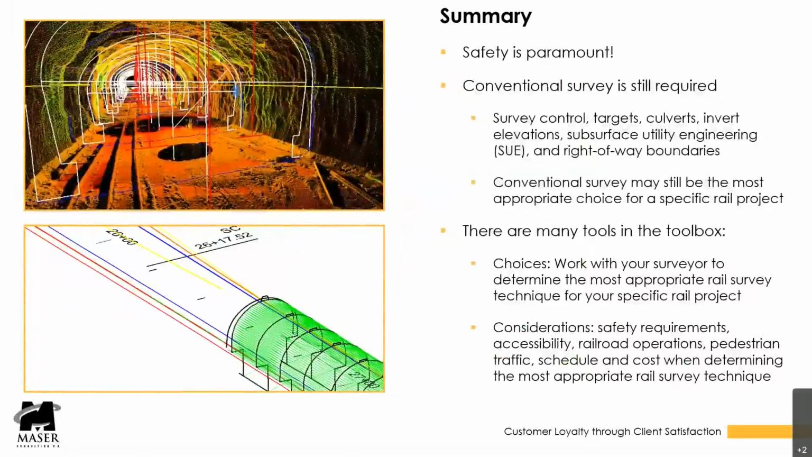In summary, safety is paramount. I just need to stress that because these are very dangerous conditions that surveyors work in. We have to respect that and accommodate that in our projects. Conventional survey is still very important. We still need to get invert elevations, utilities, anything that the LiDAR or any of the other tools cannot see, and you have to manually go out there and collect.